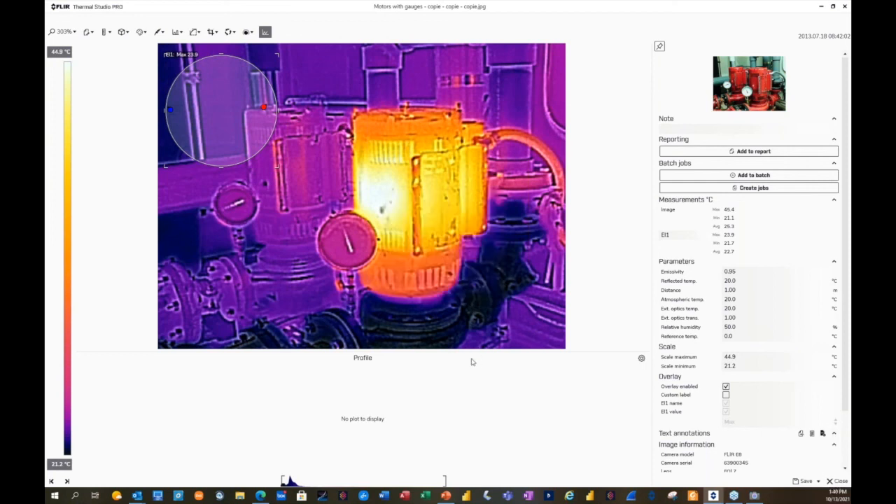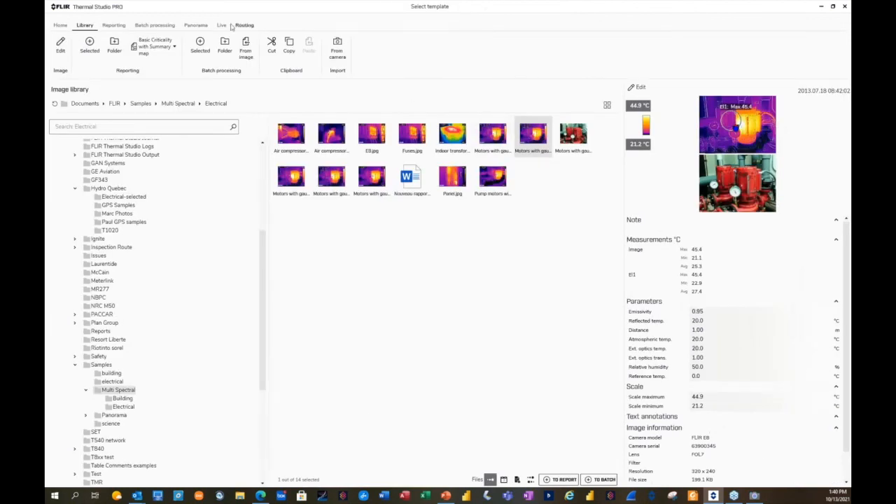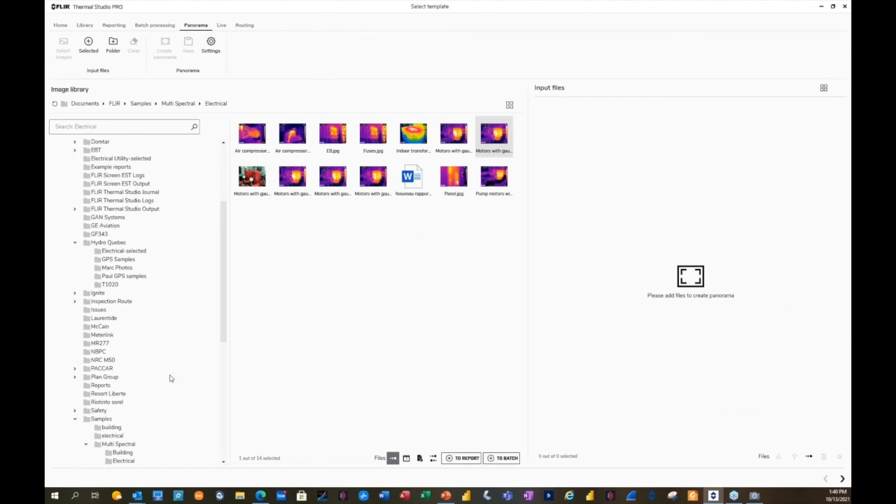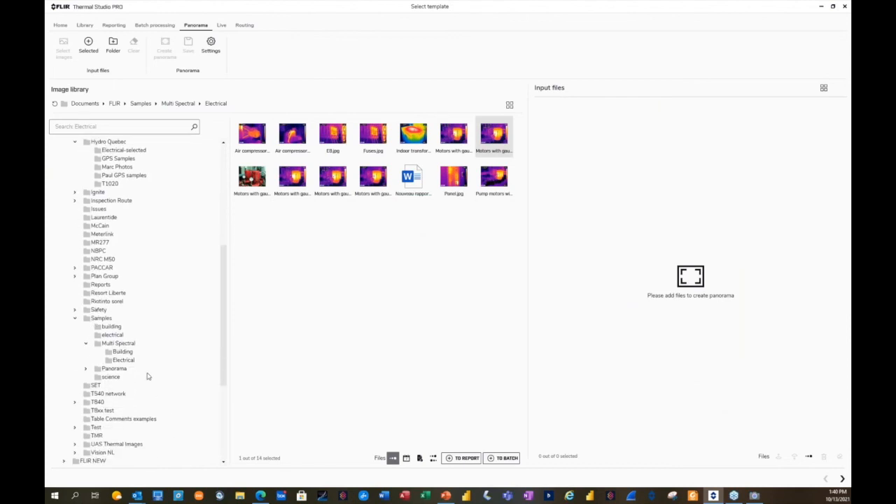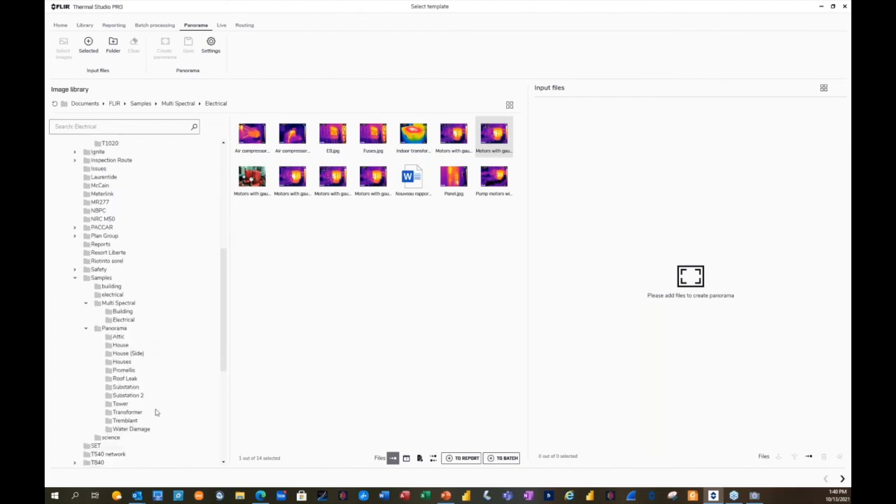Go back to the other great feature of the software, I love to call it the panorama. What is panorama? Let's say you've captured a room and you want to put those all into one larger image. Instead of exiting the image to see the delta differences, you can do one large image.